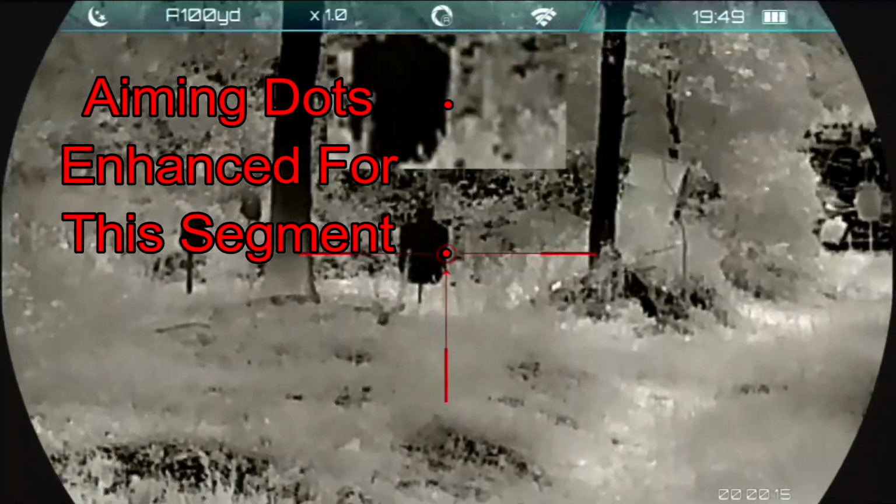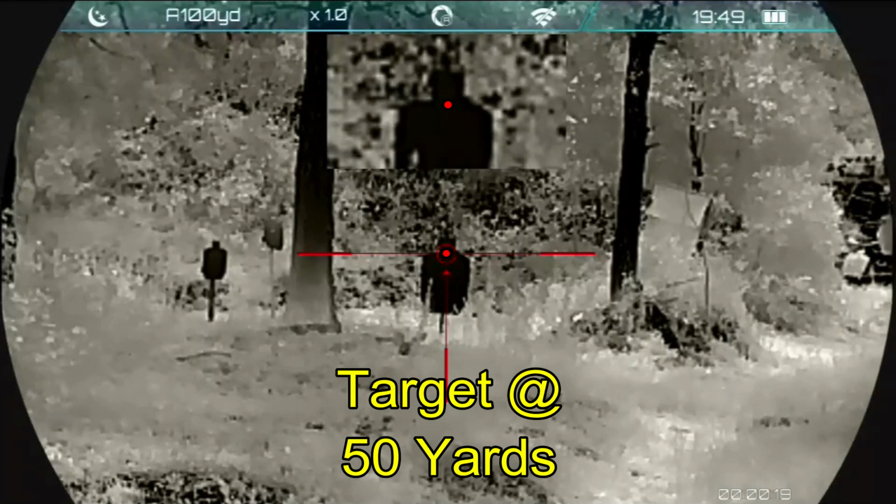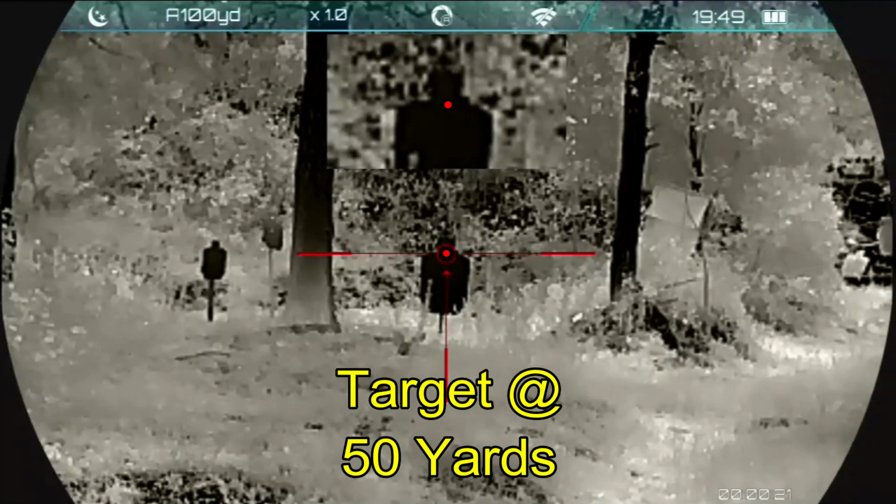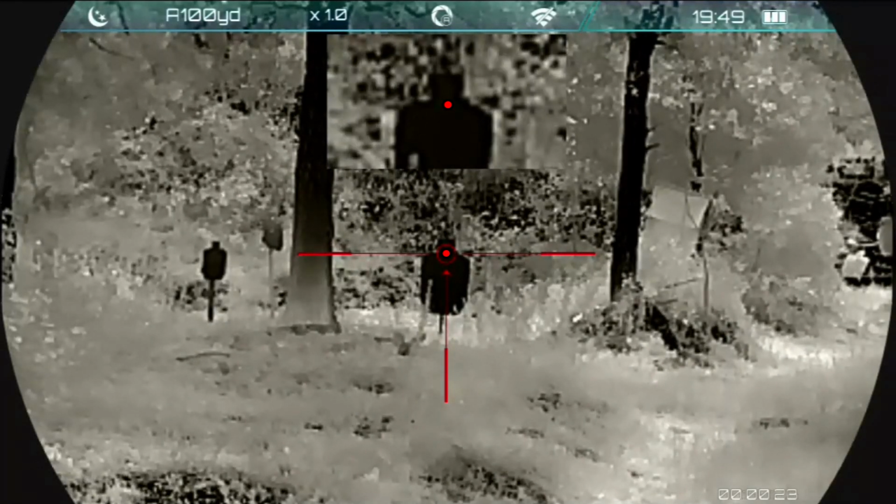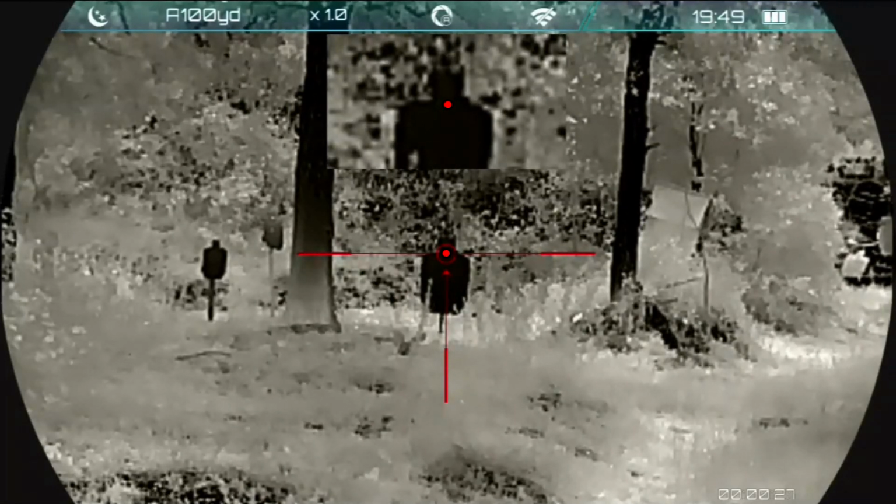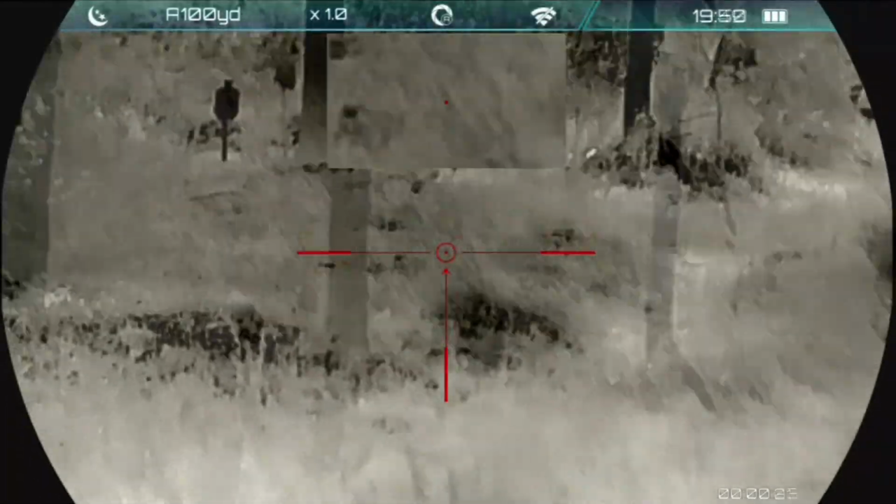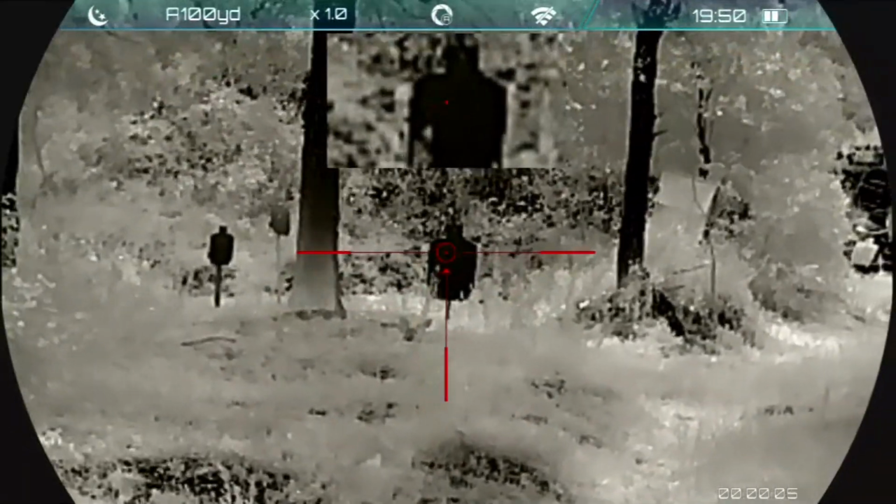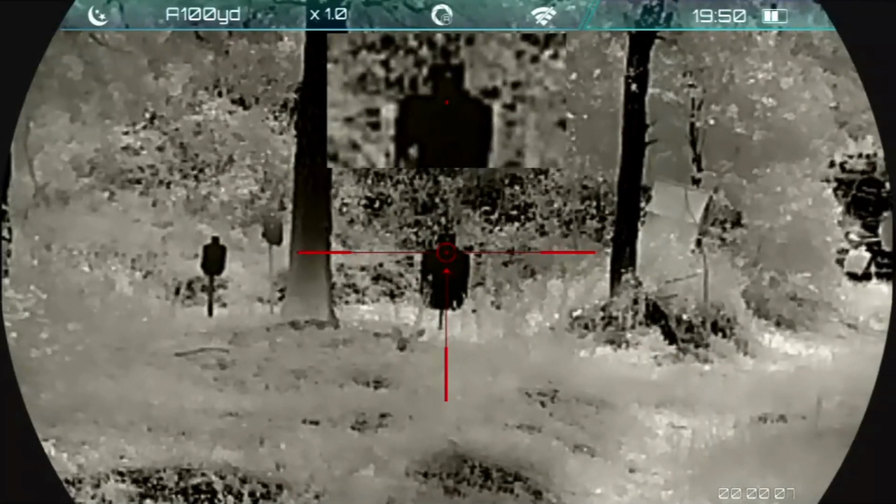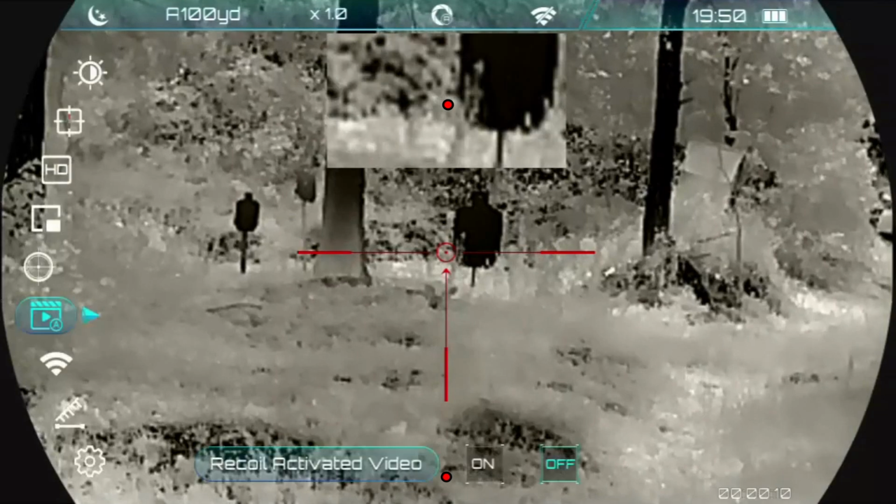And here we are a couple days later with the range for the first time. We're at 50 yards, getting our first opening shot in to see how much adjustment we're going to need to make on the scope in order to get a good zero. Alright, so the shot impacted about the center of the head. We're going to attempt to correct that.